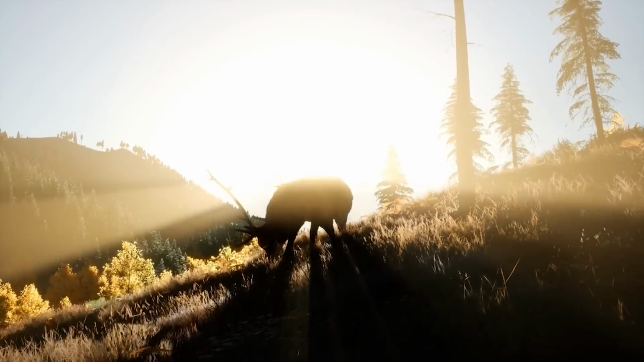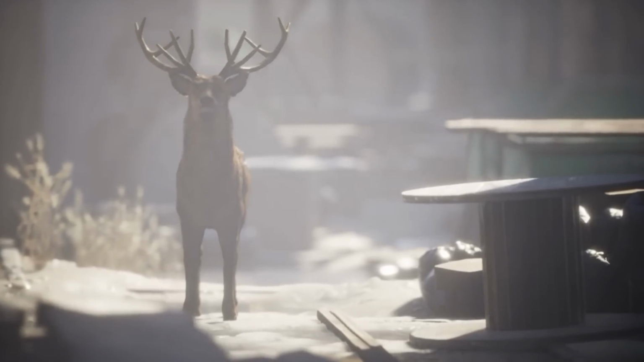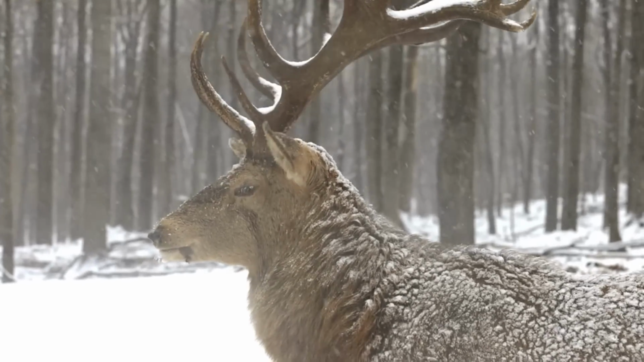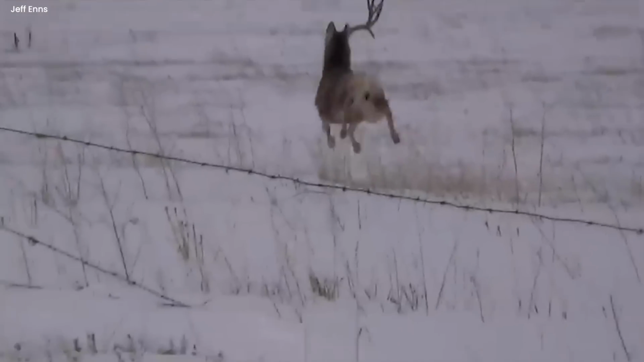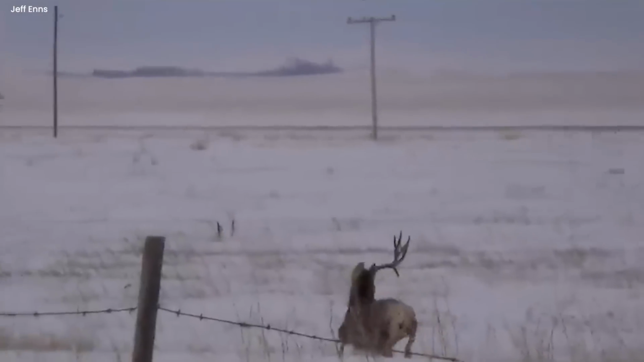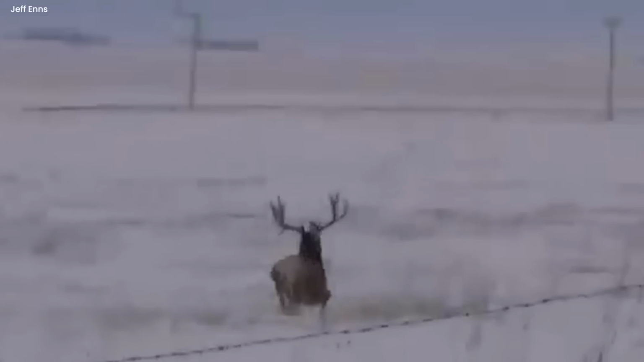Usually they use their antlers or horns as a weapon to fight with their competitors. They are very wild and untamed, and very large in size. It was moving with jumps from one place to another. Suddenly, an uncanny and curious scene happened.